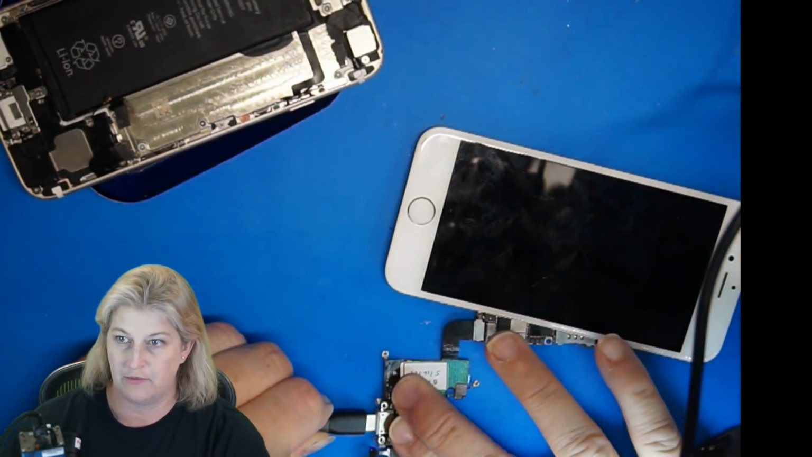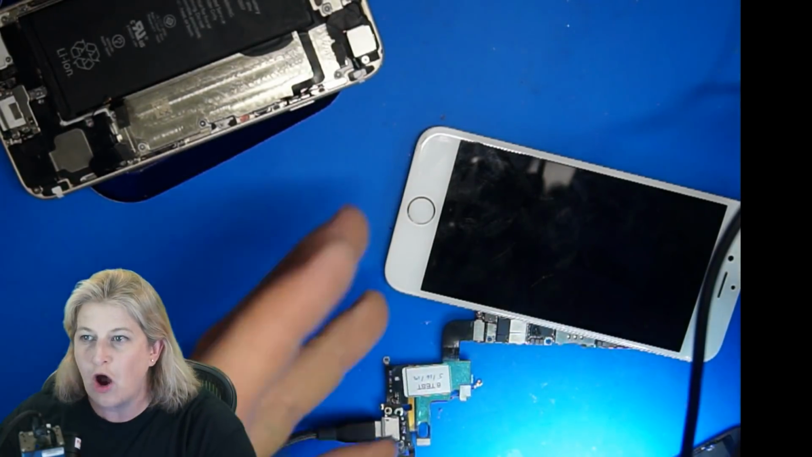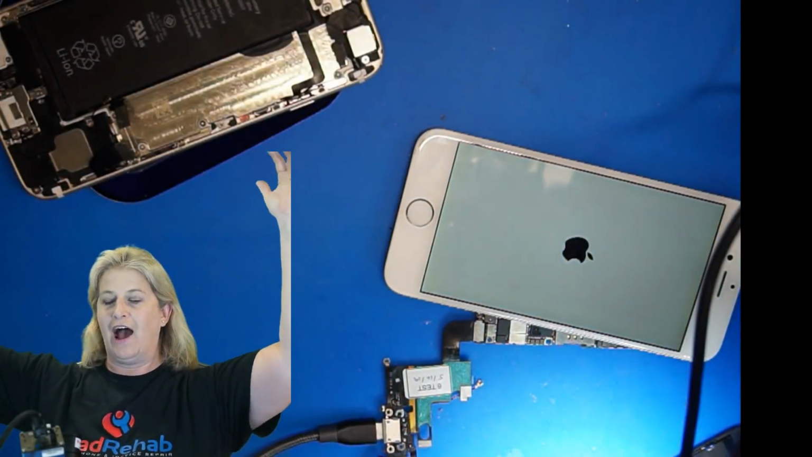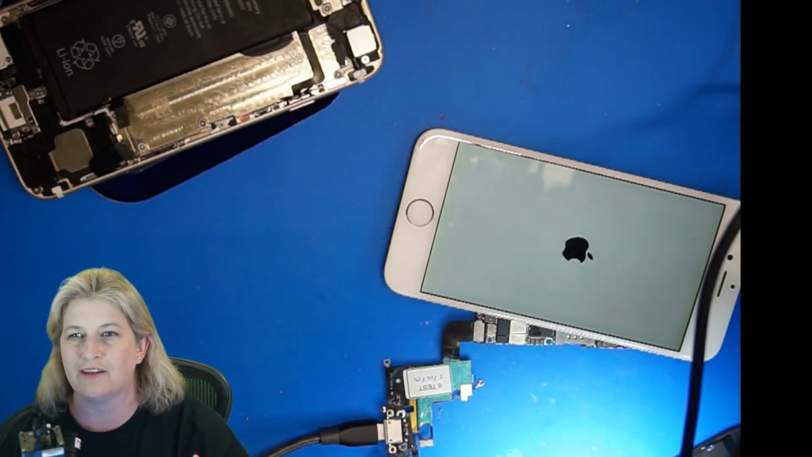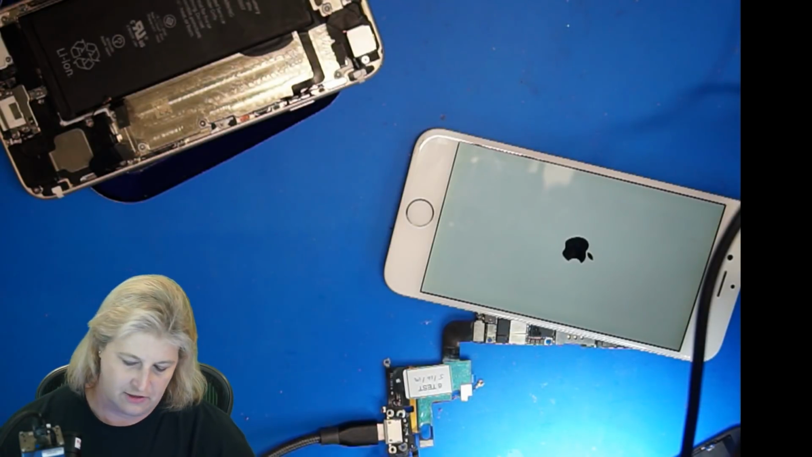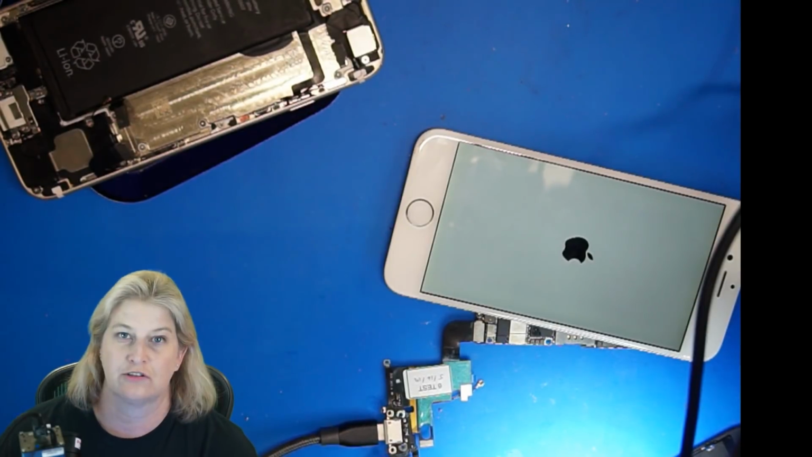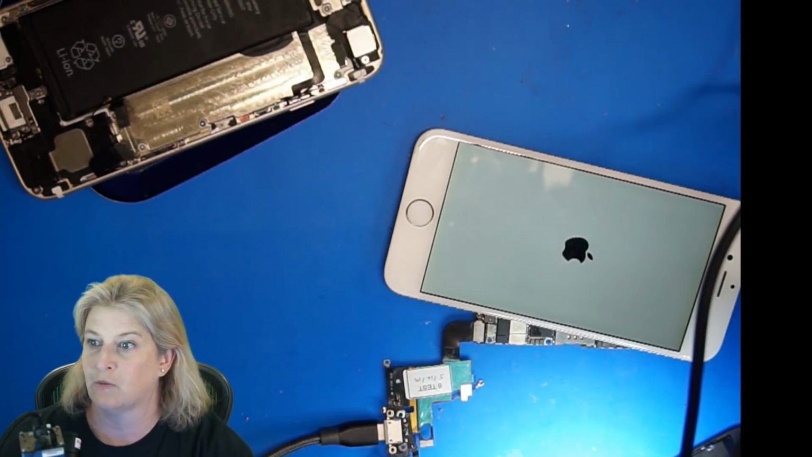Let's see what happens. Ready, prompt to boot. Show me an Apple logo. Yeah! I see an Apple logo, but will it boot? Never get excited by the Apple logo. In fact, with the Apple logo, just try to act cool. Just kind of expect it to fail. That way you won't be disappointed when it starts to boot loop and ends up with error 26, like the last one I did.